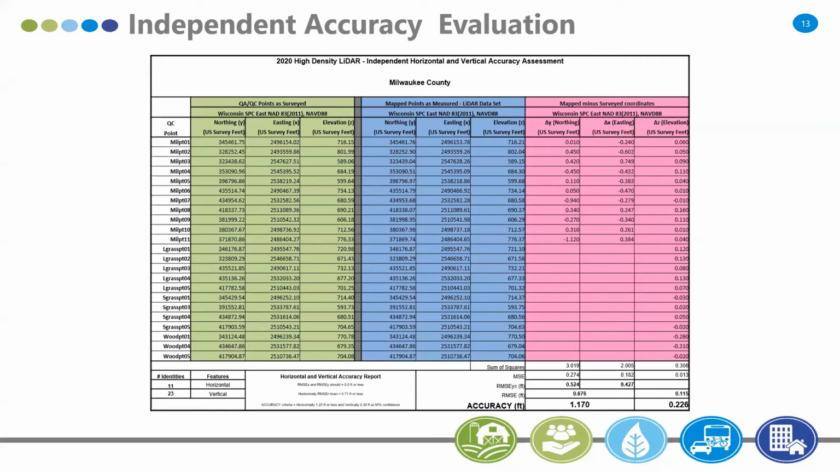The check points were done and hidden. So the results were really controlled to make sure and ensure that the accuracy of what they were reporting was in fact true. So that would pass with flying colors. So excited about the accuracy of what could be achieved with a high density data set.